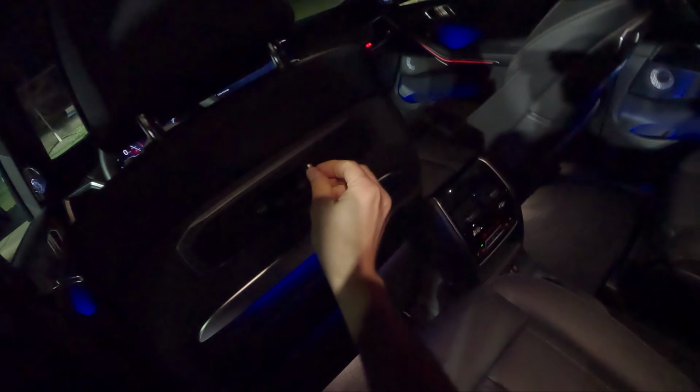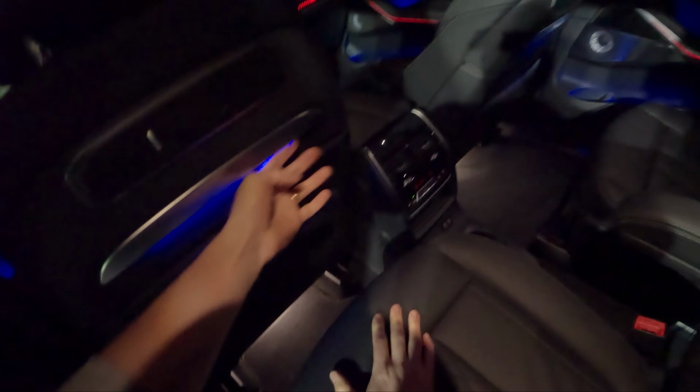We've got a little place here to mount an iPad, USB-C ports, more ambient lighting. Nice panoramic moonroof. Look at the ambient accents in this. Oh, it's so cool.